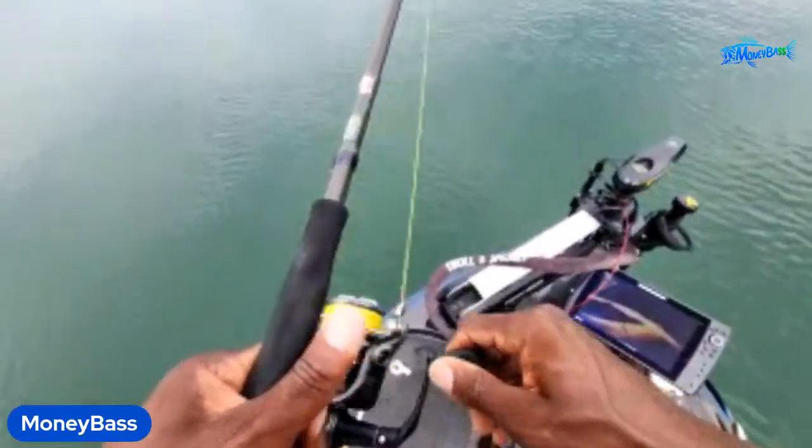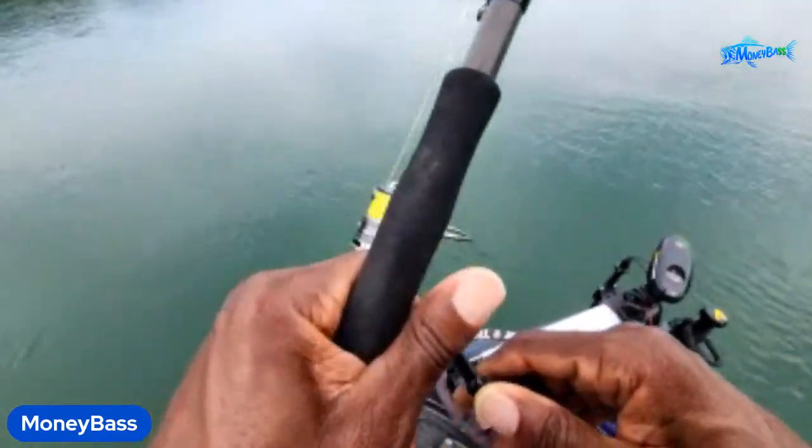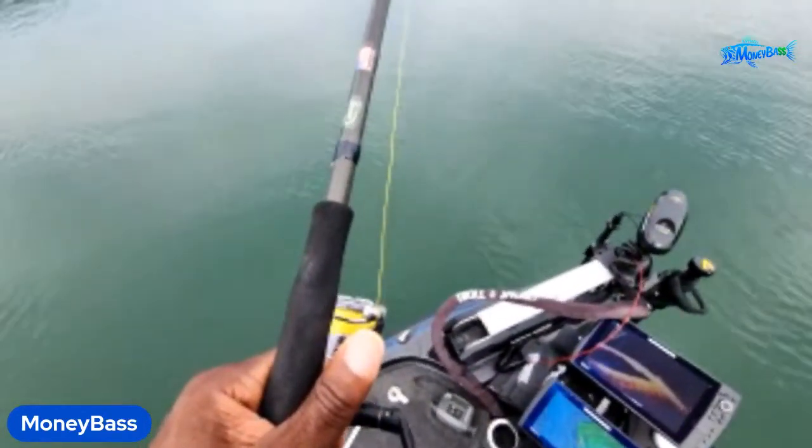All right, yeah, so these fish are not gonna cooperate. So let me hop on the trolling motor and just cruise a little bit. Let's go ahead and cruise to the next spot.